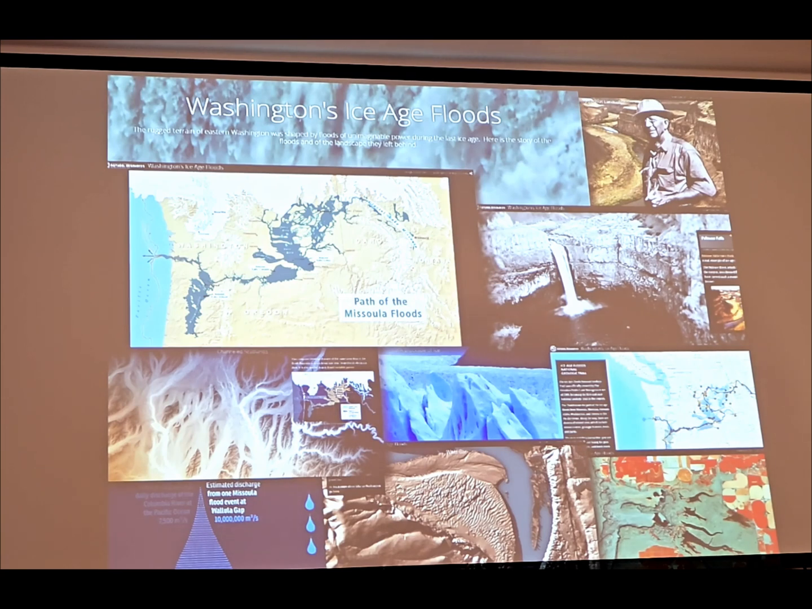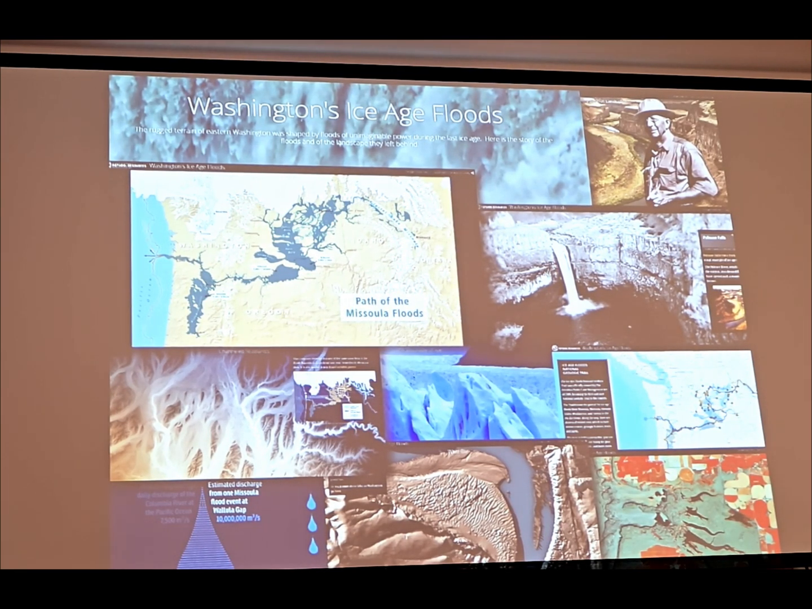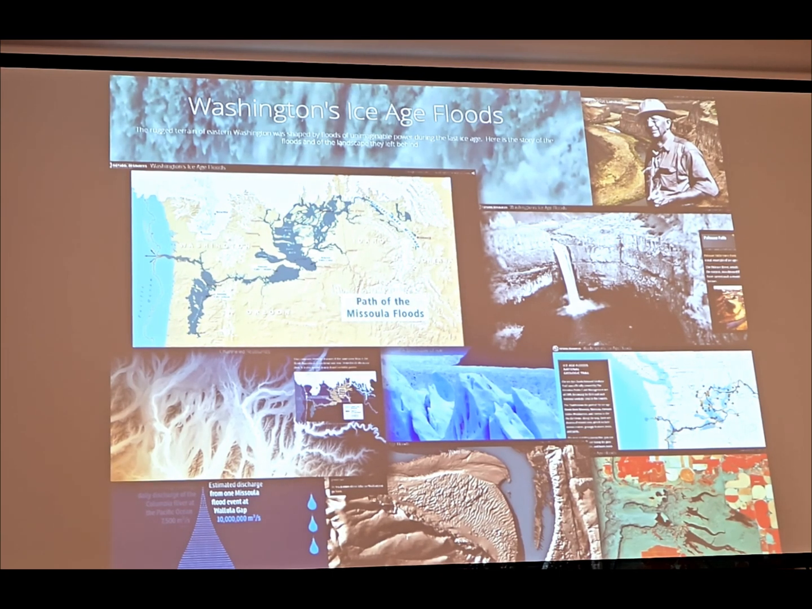So if you're not familiar with the Missoula floods or the Ice Age floods, the person up there in the corner is J. Harlan Bretz. He was a major figure in the Ice Age flood story, to say the least. Bretz was a geologist who theorized that the channeled scablands of Washington were created by some sort of catastrophic floods. And for many decades, his ideas were met with skepticism from the general geological community. But over time, his ideas became more widely accepted as more and more evidence came to light.